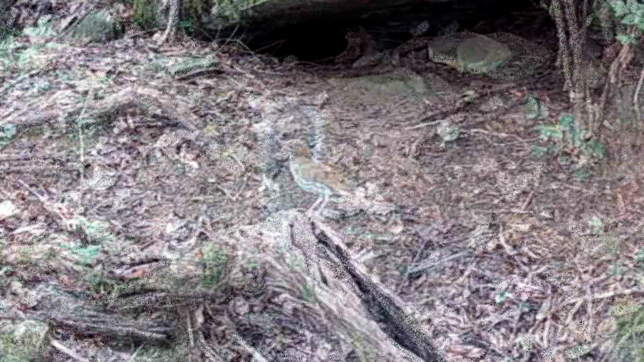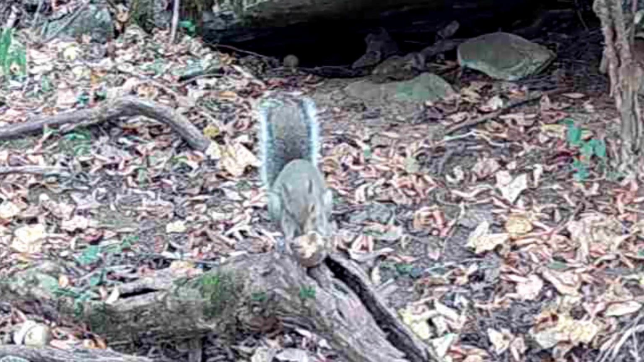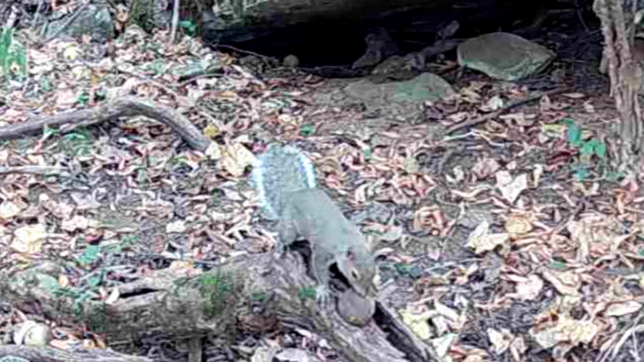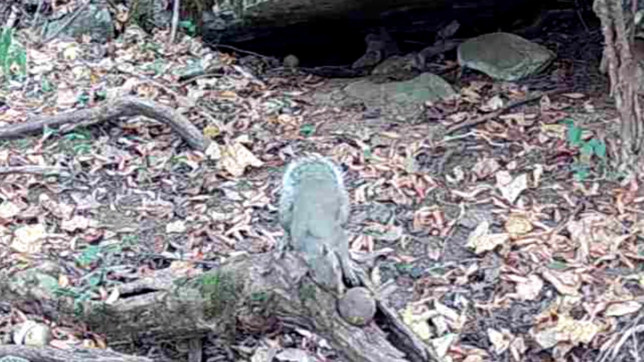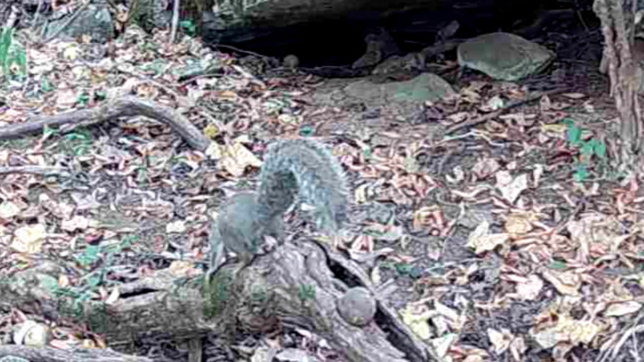Beautiful sounding bird. Little Ricky likes his perch. He likes to eat his lunch. Here he's got a walnut. And he's going to go get another one evidently. He's making sure that this one don't move. Stay right there. I'll be back in a minute.